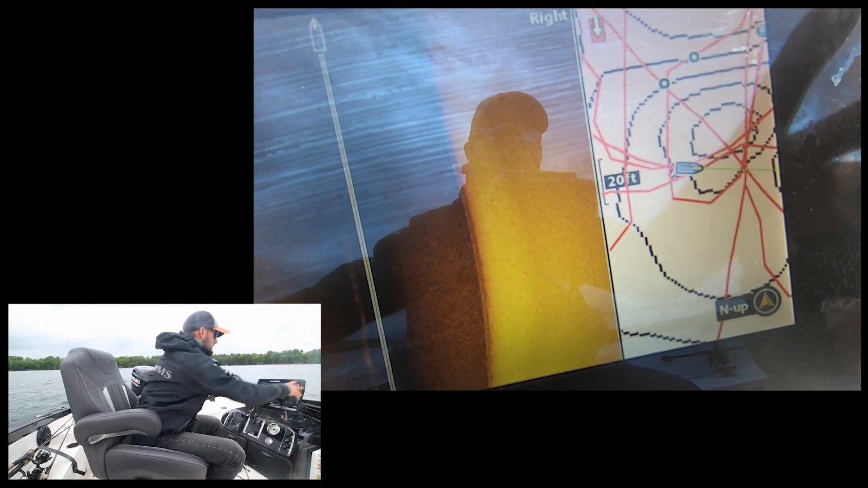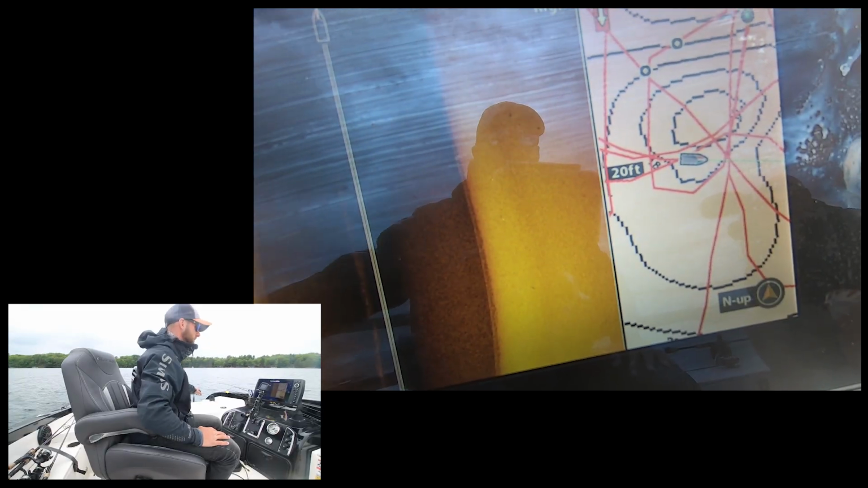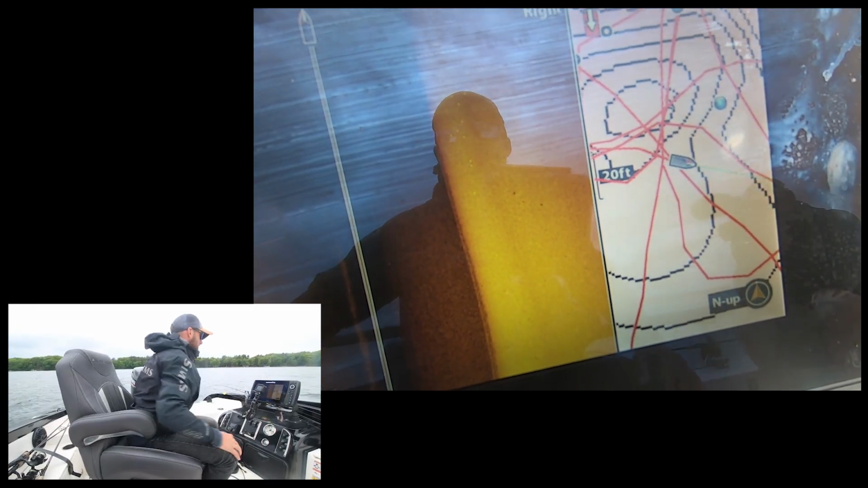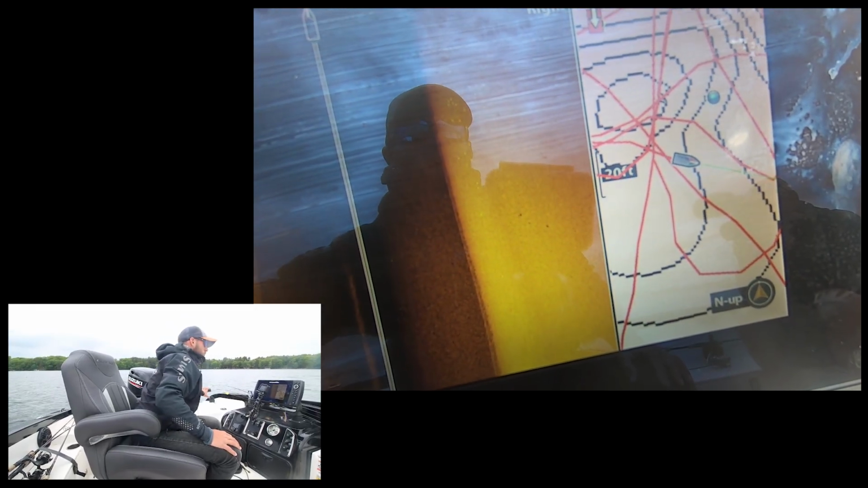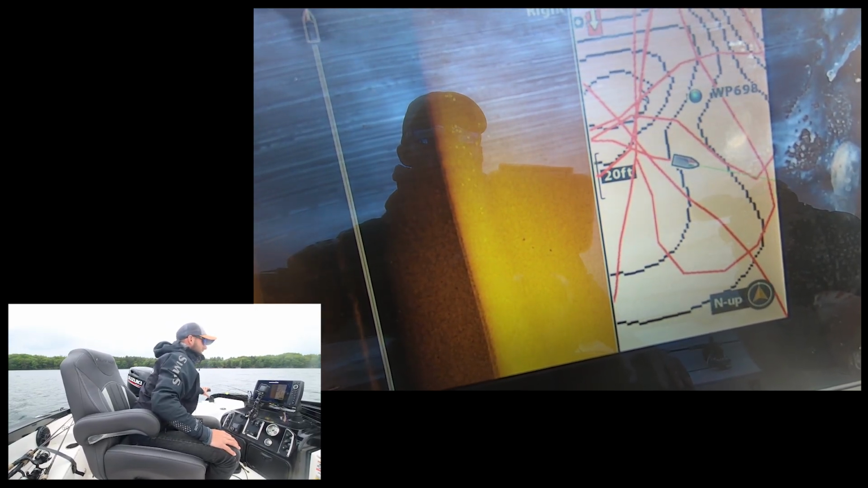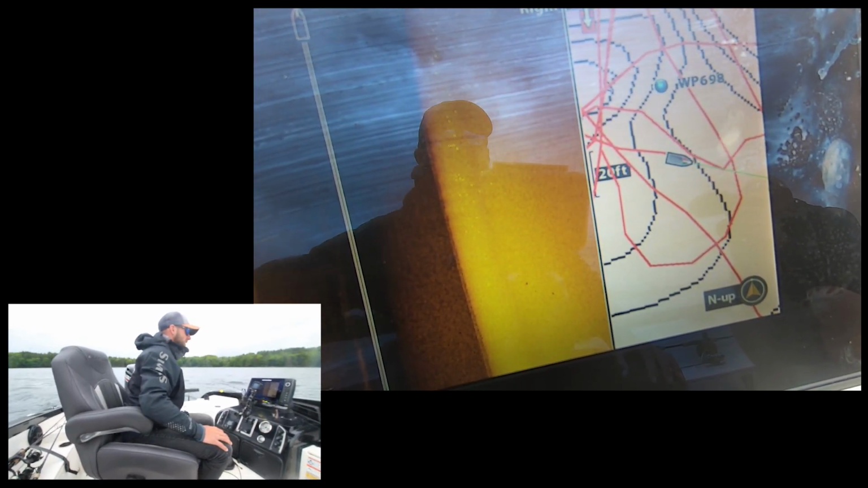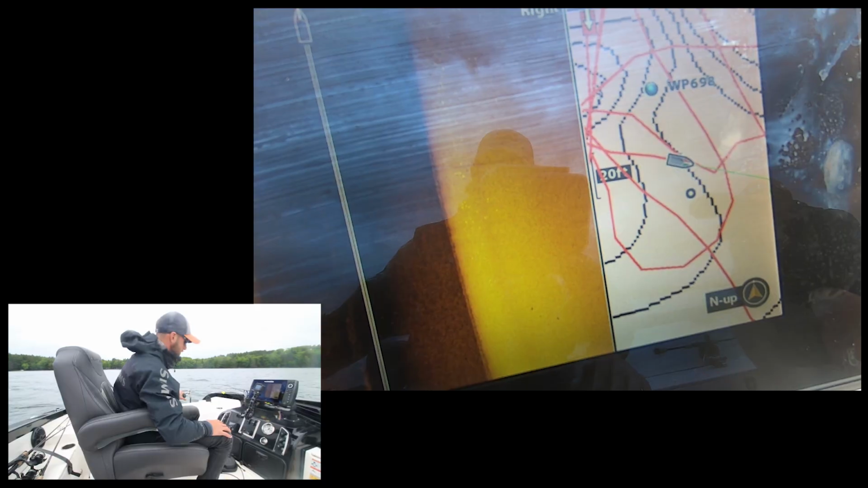So I'll scroll in a couple times so I know exactly what my 20-foot scale looks like. So here's my first waypoint I dropped right here. I'm about 20, 30 feet away from it right now. And you can see there's no rock off my right side, right? So now I'm perfectly in line with the wind and that waypoint.